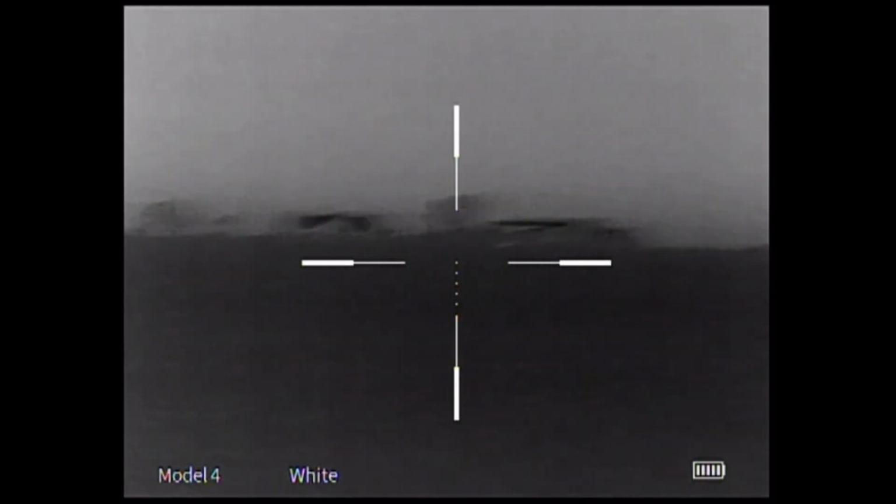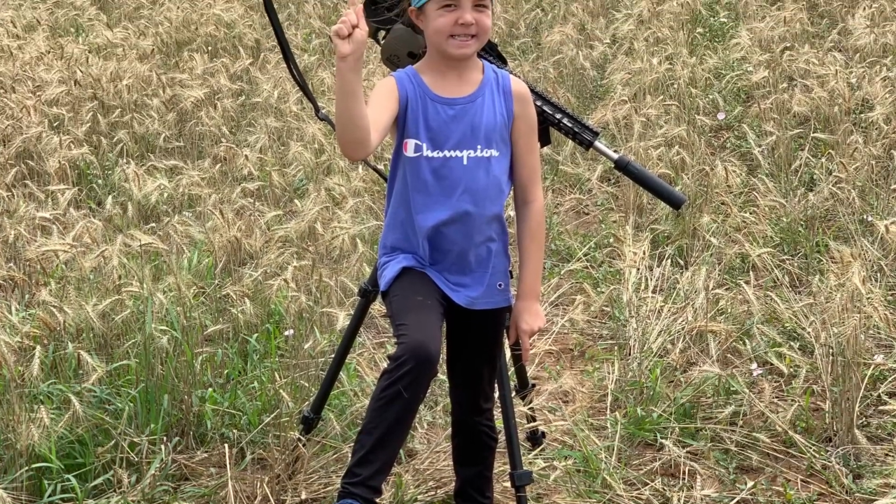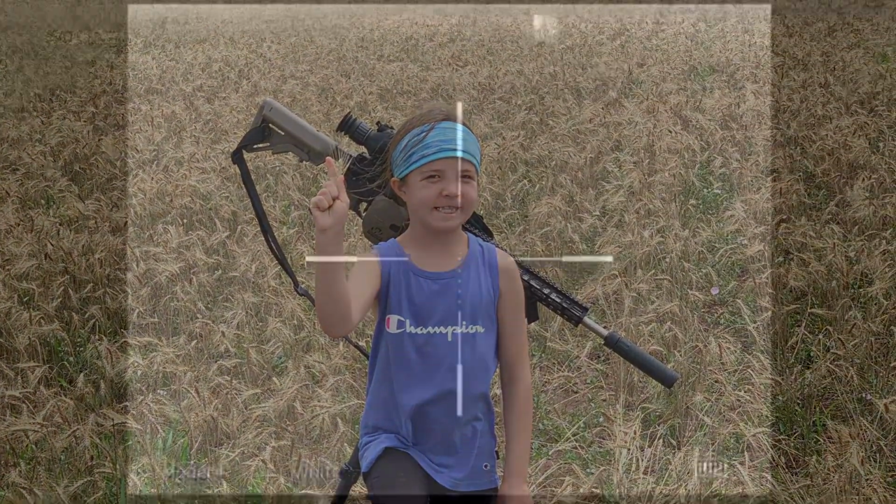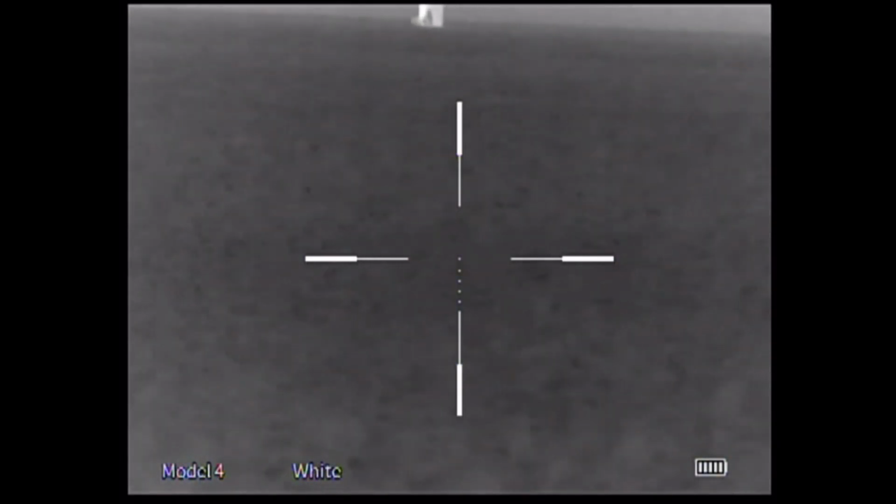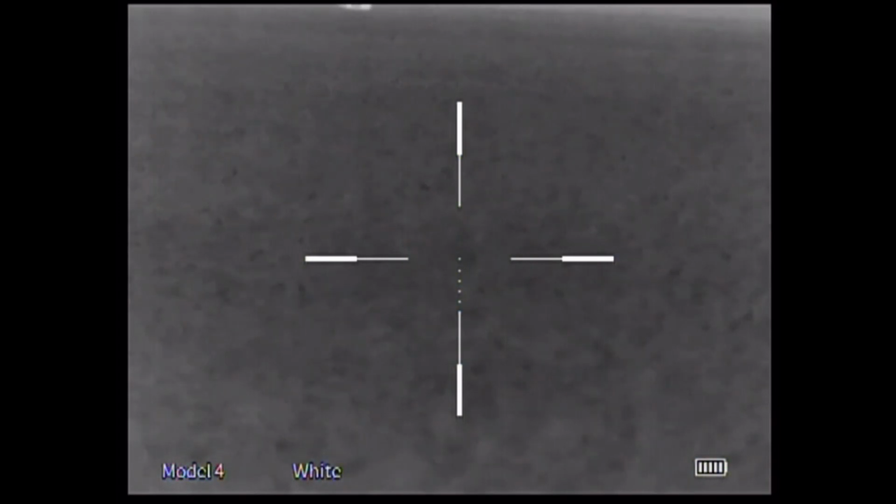So the next day when we went to check on it, I didn't have my 22 pistol. I had to go all the way back to the house. Ended up putting one in its heart. That's the first pig. Here we are, same night, driving back to the house. We went to check one more field right here at the house.